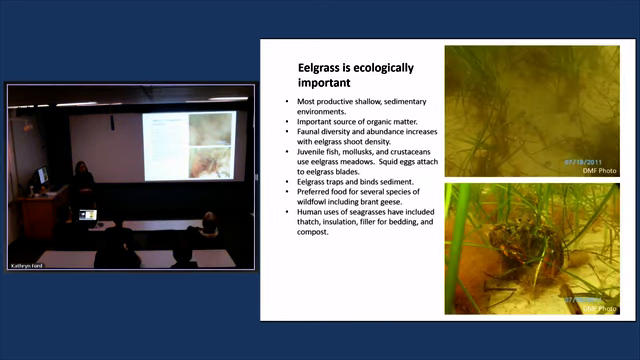It's very ecologically important. This is why the Division of Marine Fisheries is interested in this plant. It's considered the most productive shallow sedimentary environment in Massachusetts. It's a very important source of organic matter in the estuarine ecosystem. Both faunal diversity and abundance increase when eelgrass shoot density increases. We find juvenile fish, mollusks, and crustaceans that use eelgrass meadows. We also find squid eggs attaching to eelgrass blades.